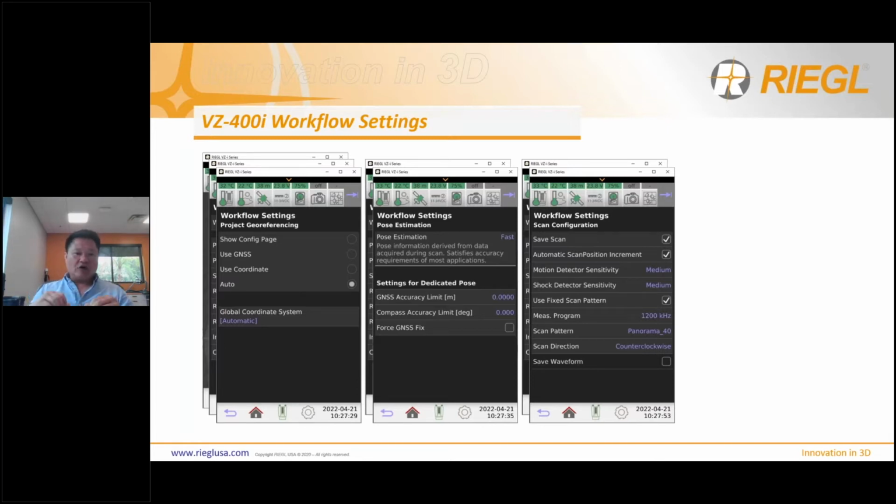Panorama 40 will give you approximately 7 centimeters at 100 meter point spacing, and at 1200 kilohertz, that'll give you a 250 meter range. So that has equaled out to optimal scan time and also optimal point spacing for any kind of road profile projects. This data has been tested and proven by all of our users.